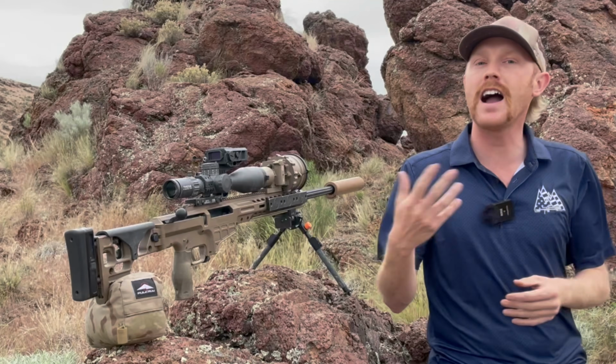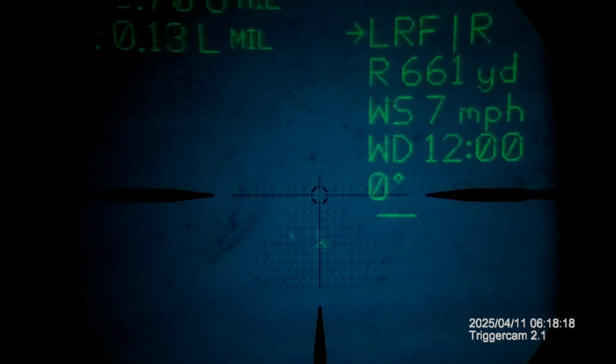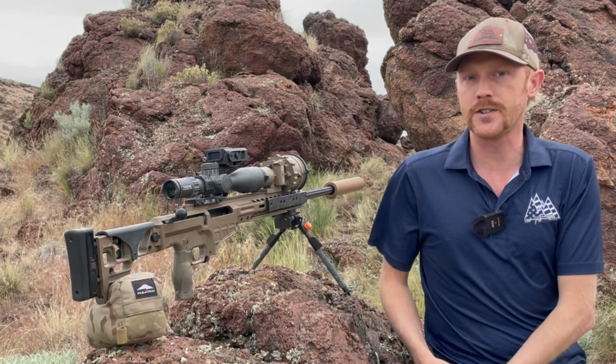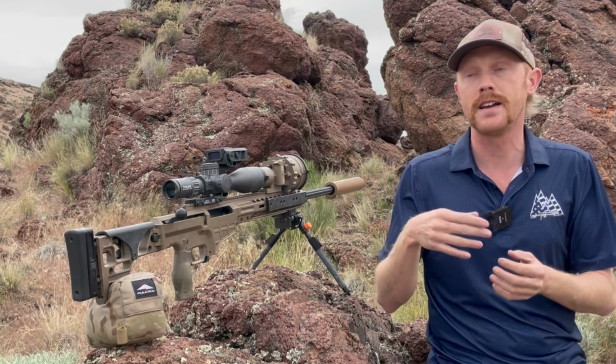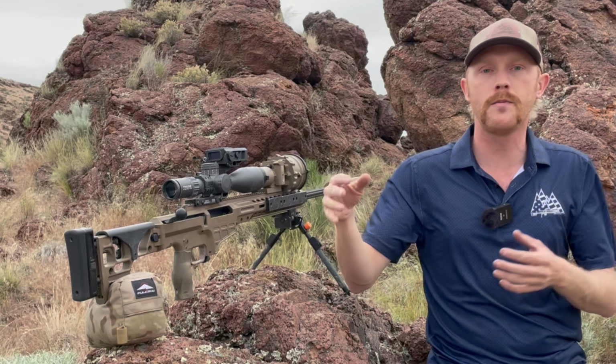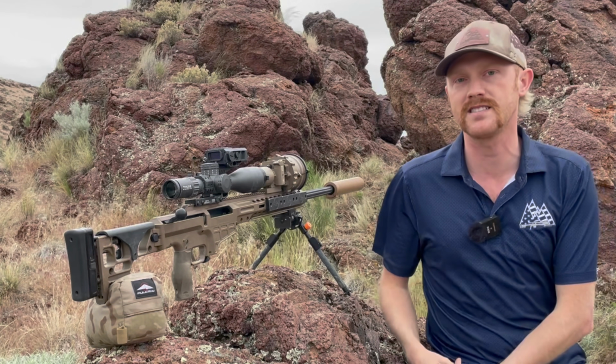So recently, I've gotten into long-range shooting after dark. Kind of a new challenge, but in many ways, it's almost easier than daytime precision rifle shooting for a couple of reasons. You think about when the sun sets, typically wind dies down. So it's absolutely ripping out here right now, but after the sun goes down, I promise you it's going to become much calmer and much more consistent.